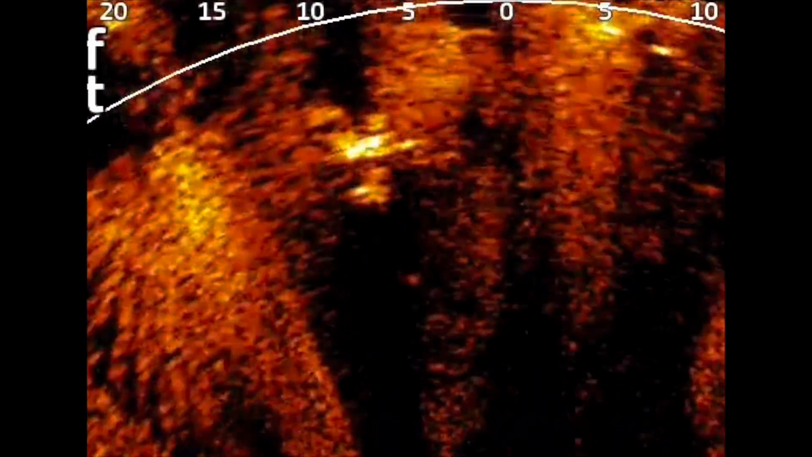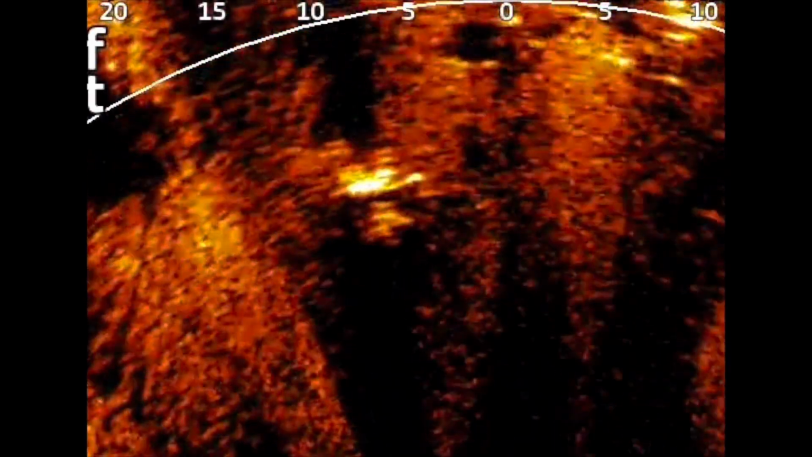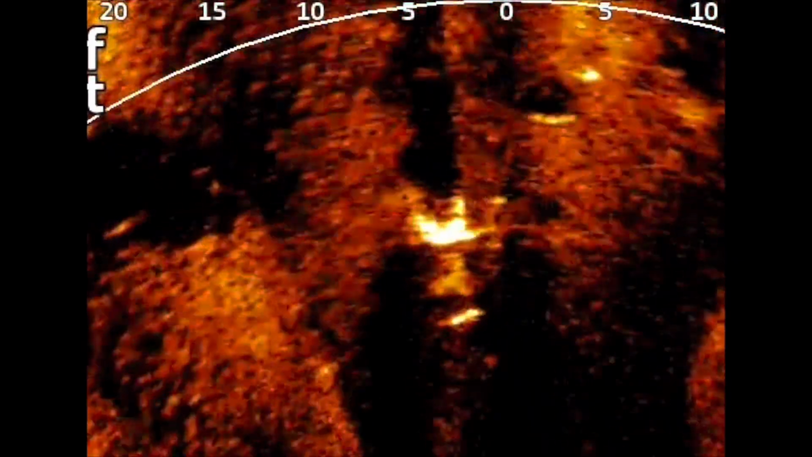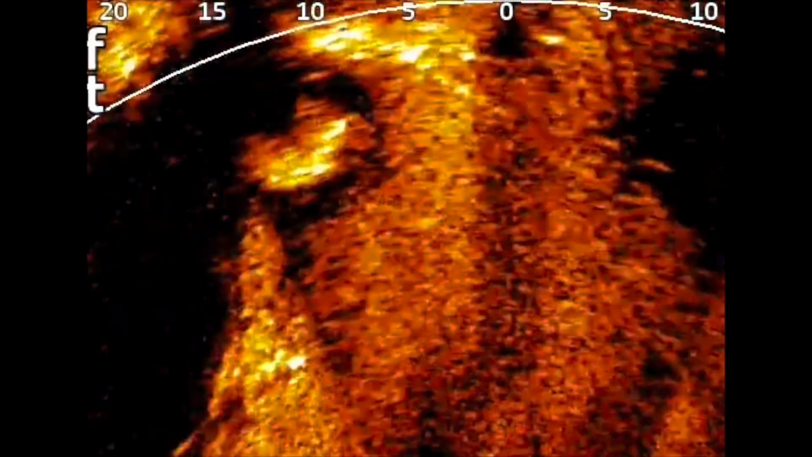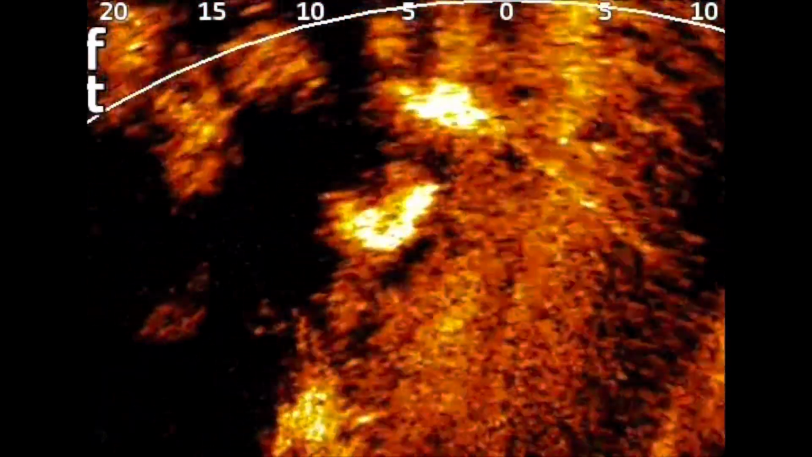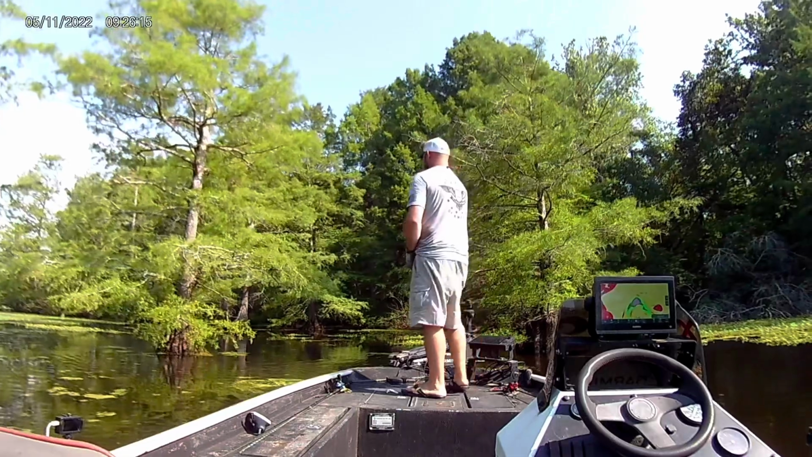Here's another little area, and I'm zooming in on this right here. It's just another view of a fish swimming on a tree. It's just amazing. You look at him swimming around that tree. That is awesome. That is awesome. But here's a little fish catch for you guys. Wasn't a big fish, but it's just very cool.